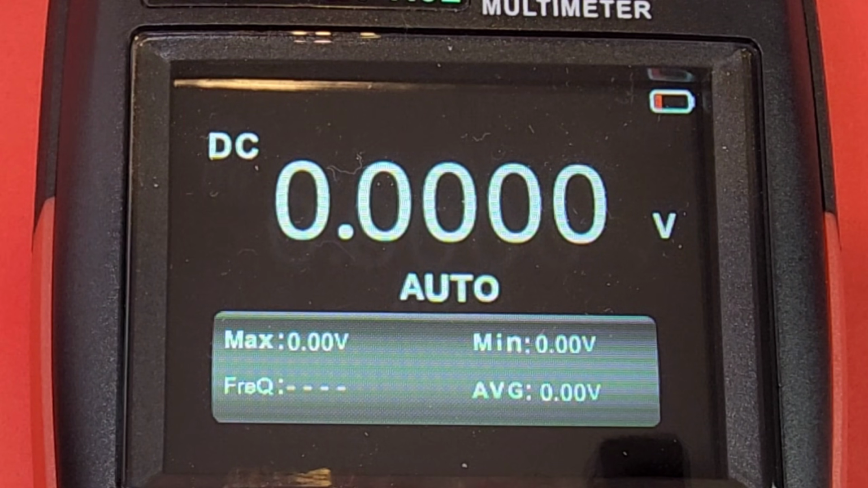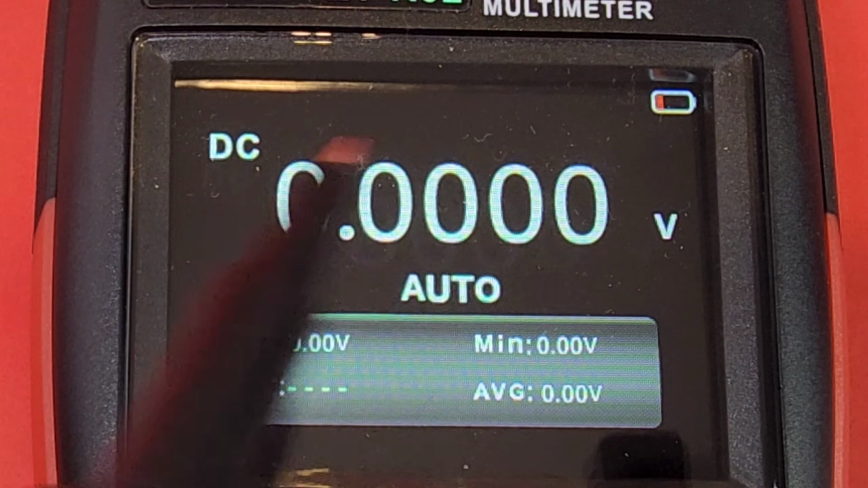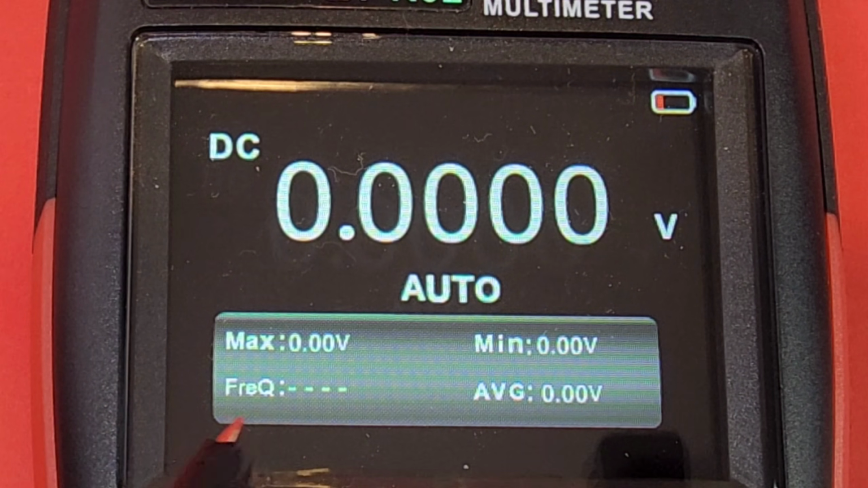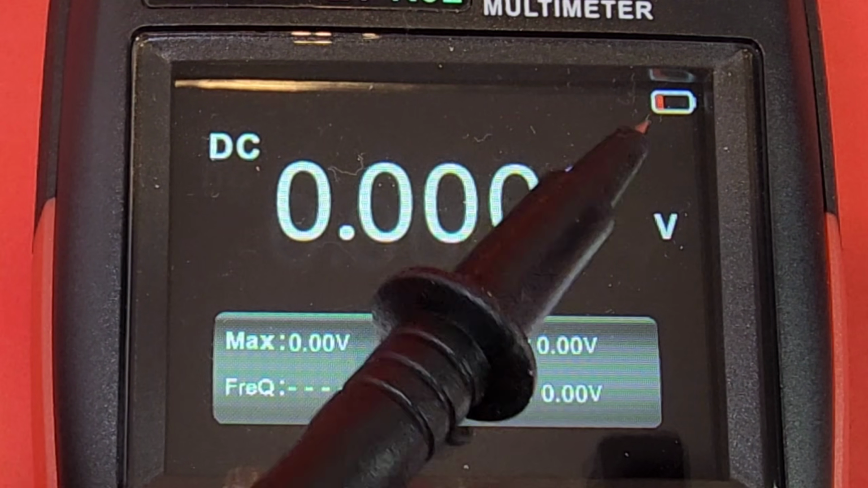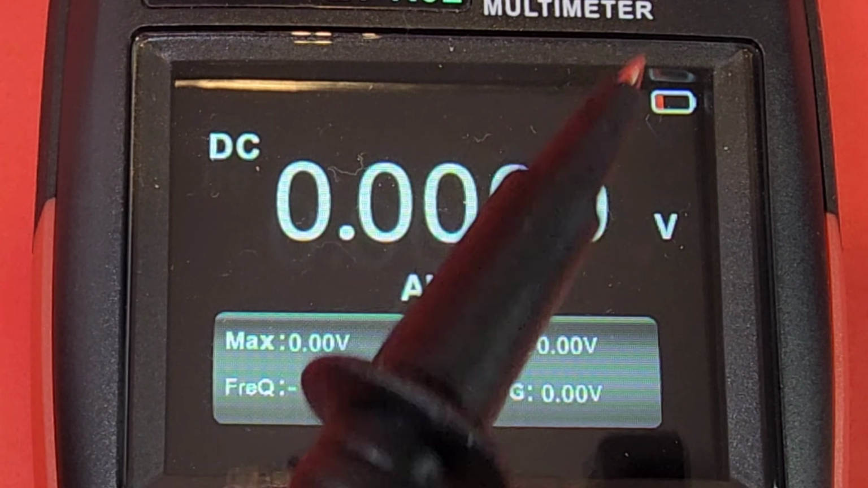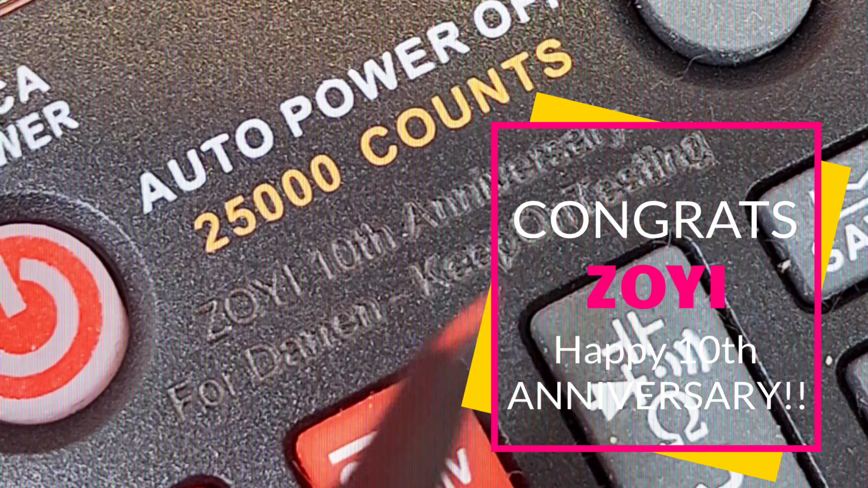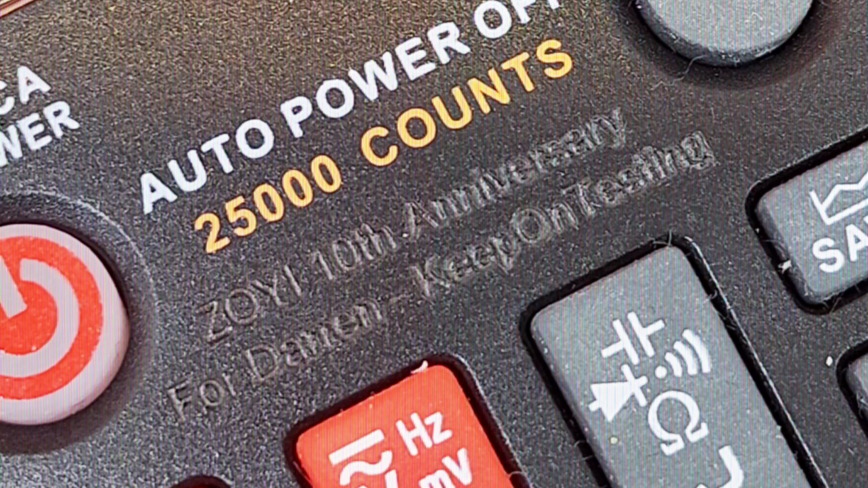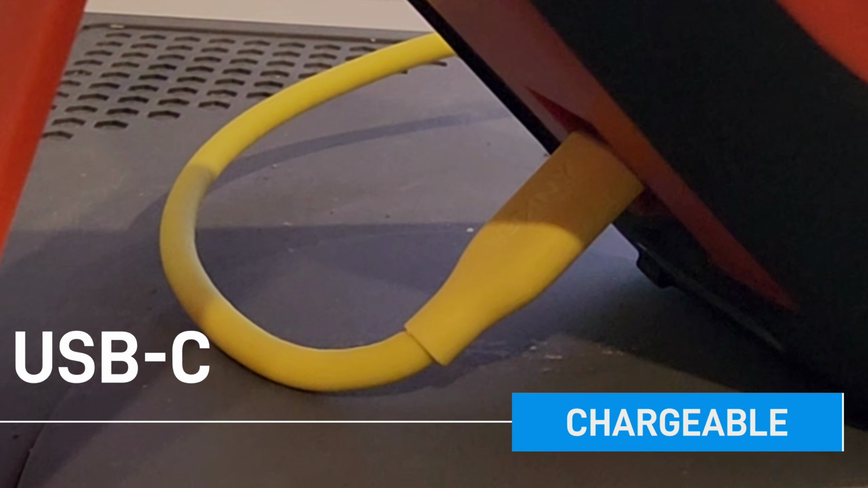And a lot of info on that main screen. Look at that. Not only do we have that 25,000 count display on the reverse EBTN, but we also have our max min, we have an averaging, and we even get frequency. Everything. The very top right you can see is our recharging indicator, and yeah, it's time for me to recharge the battery. Look at that. They engraved the meter, ZOYI 10th anniversary for Darren. Keep on testing. I love it. USB-C chargeable.